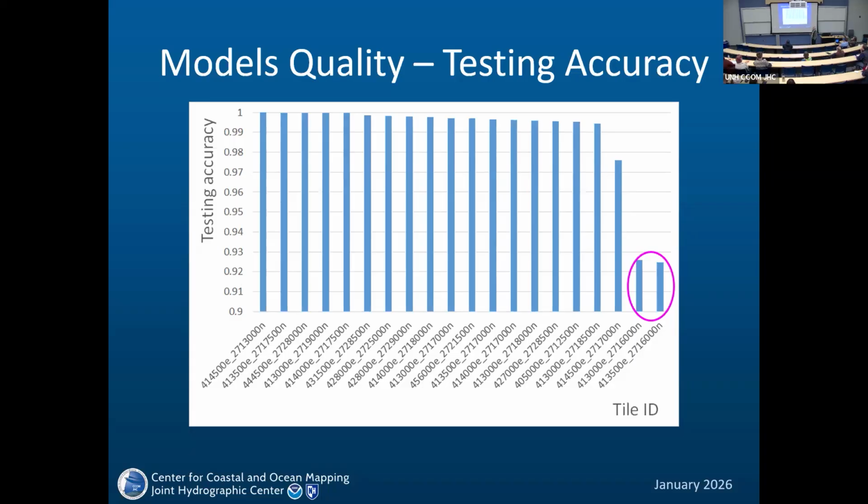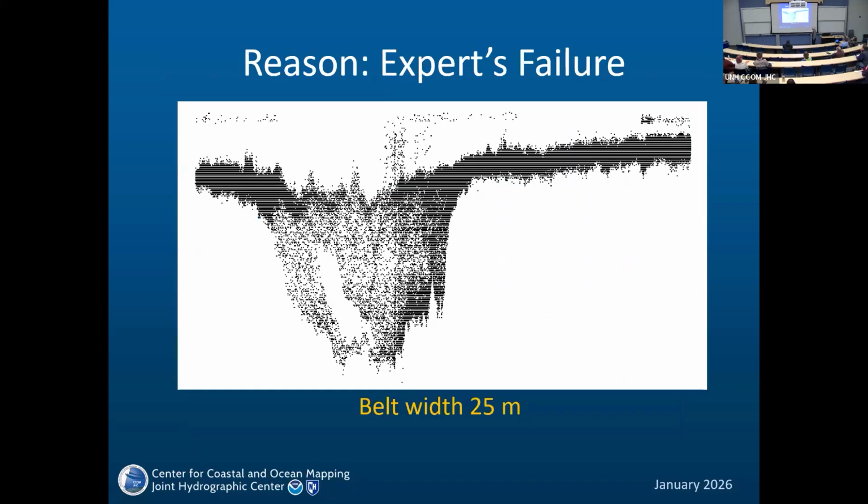We investigated this case and figured out that it was the expert's fault, actually. Could you really say in this slice, which is 25 meters wide, where bathymetry is and where it isn't? Okay, this is bathymetry. This definitely is not, but what about that? It's pretty hard to say. That is the reason why some models have 92%, which is not that bad, but still worse than others.